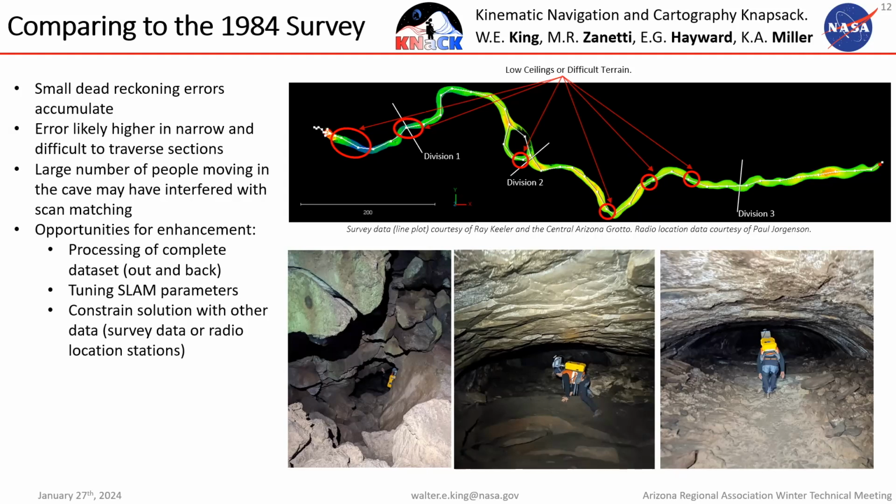And another thing to consider, like I mentioned, is there are lots of people moving in the cave. That could have introduced areas of, I guess, increased error that drive up the average error in the scan. But we're looking at ways to improve the global accuracy because we do see a good bit of drift from what we know to be true. We think that maybe processing more of the data would help. So we took data the whole way in and the whole way out, but we only processed the data on the way in. So perhaps if we process all of it, we'll get better results.